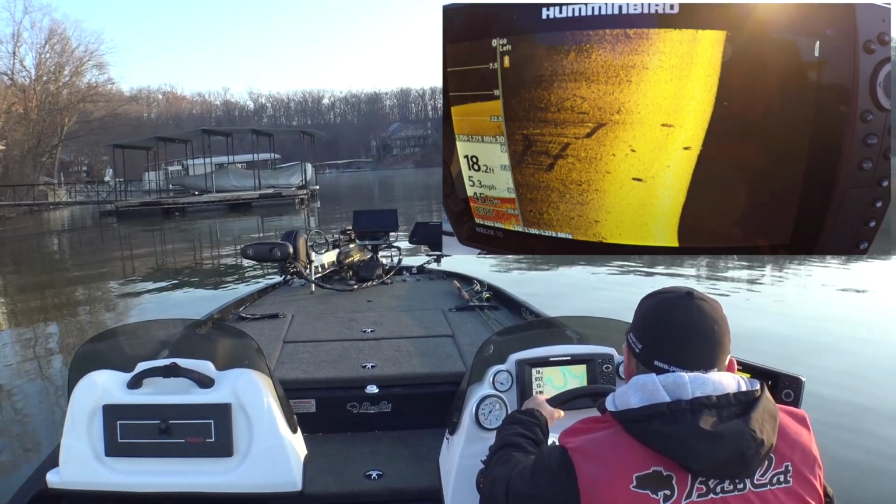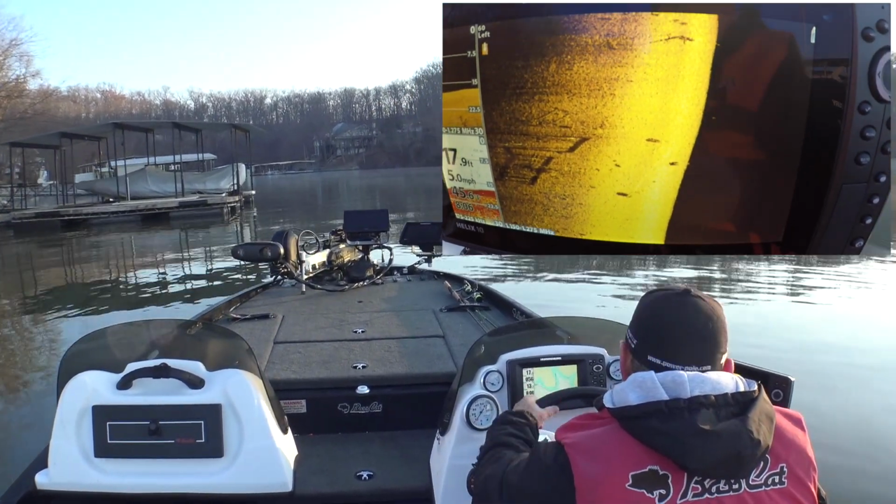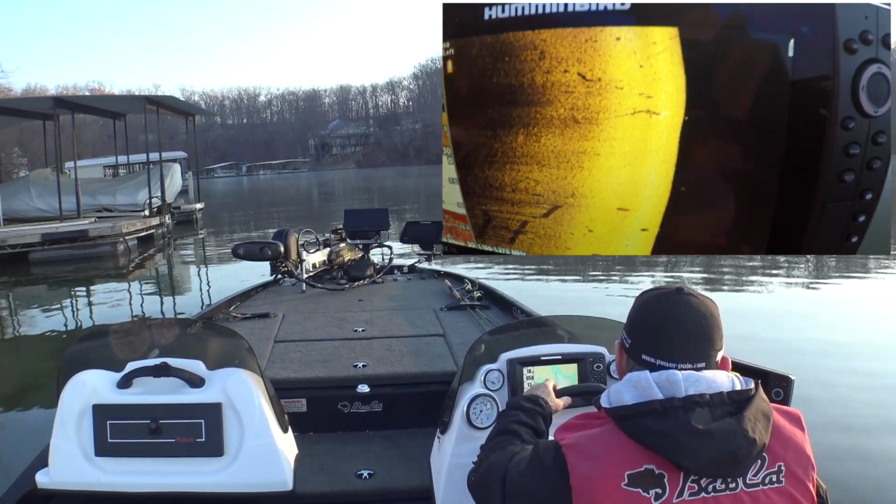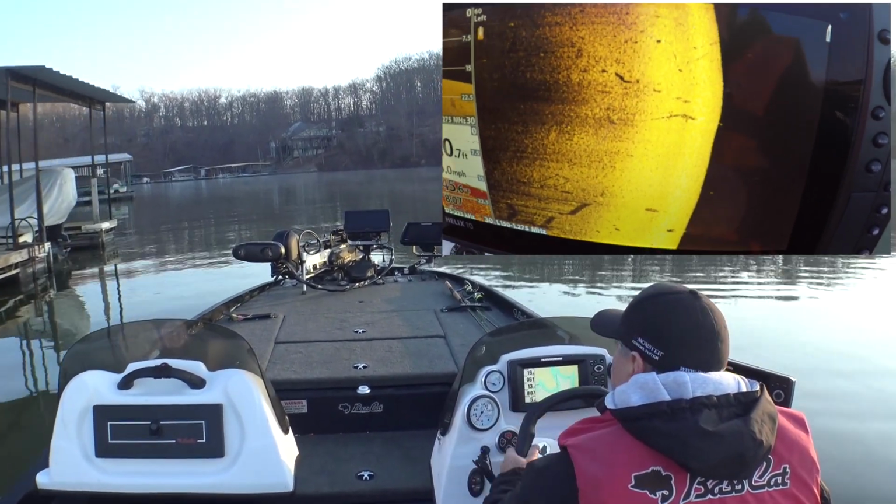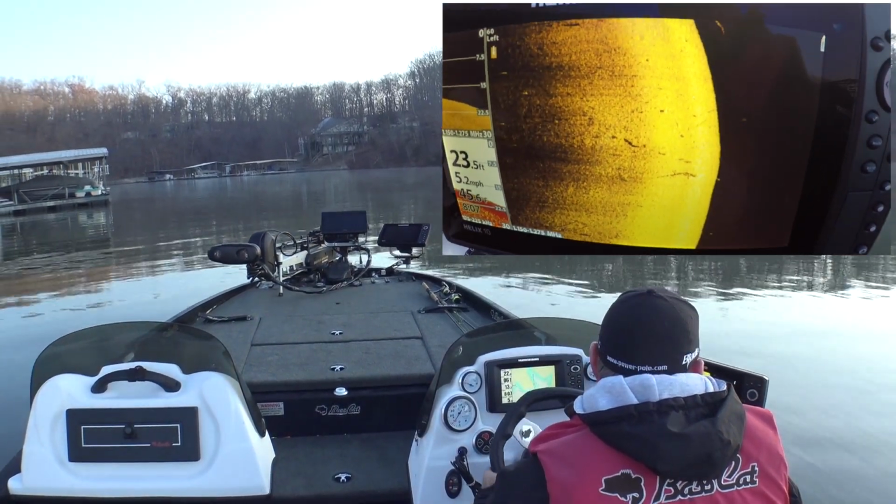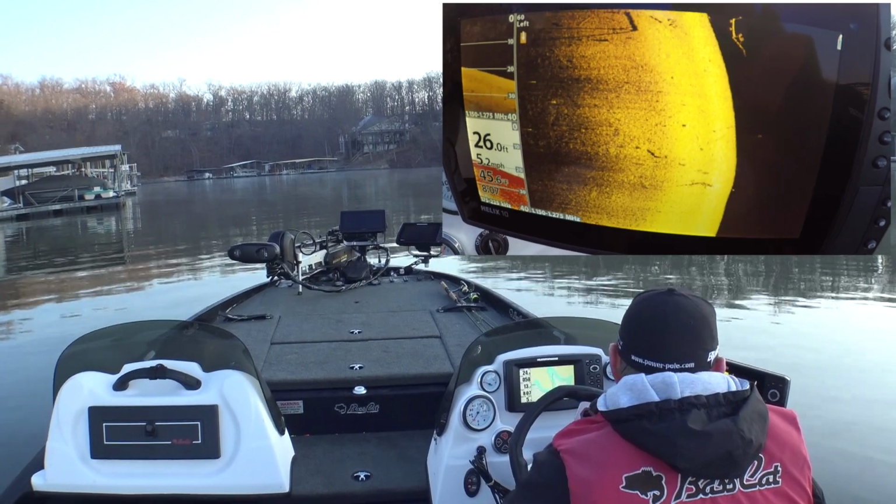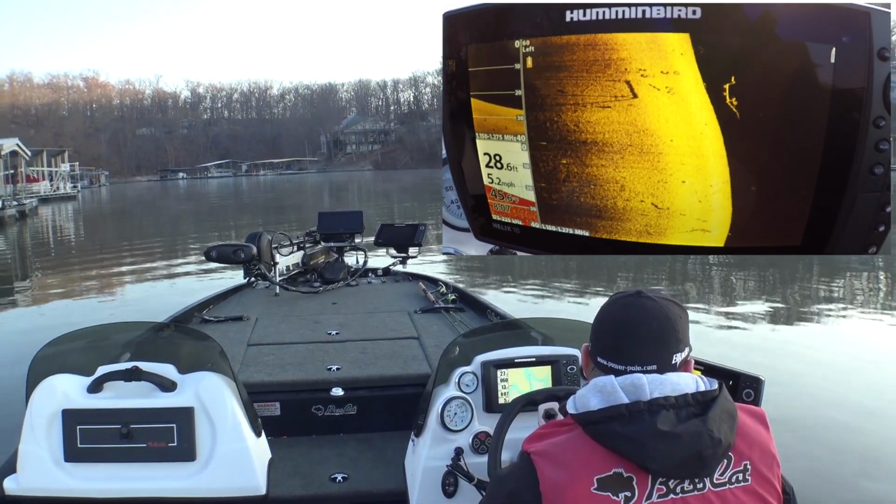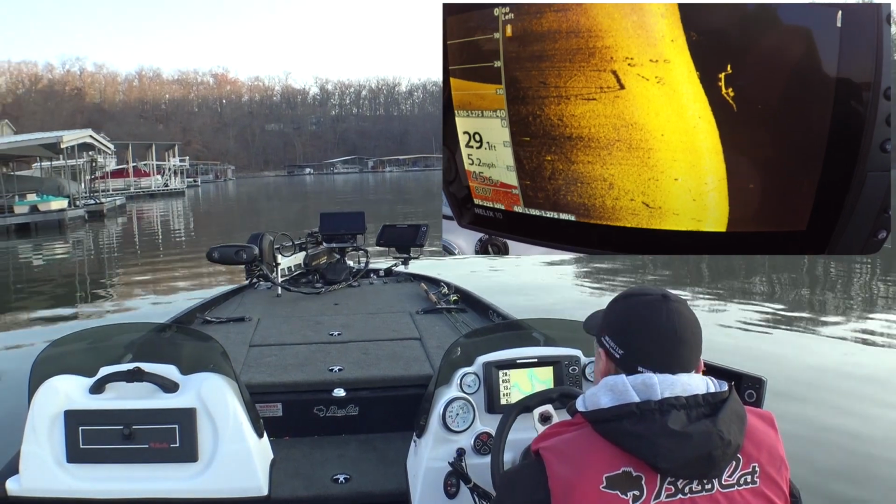A lot of scanning, no fish. That's just part of it. You may scan for hours before you find a dock with fish on it. There's no need to fish these docks where you're not scanning any fish. These electronics do not lie. If there's no fish there, on the electronics, there's no fish there.